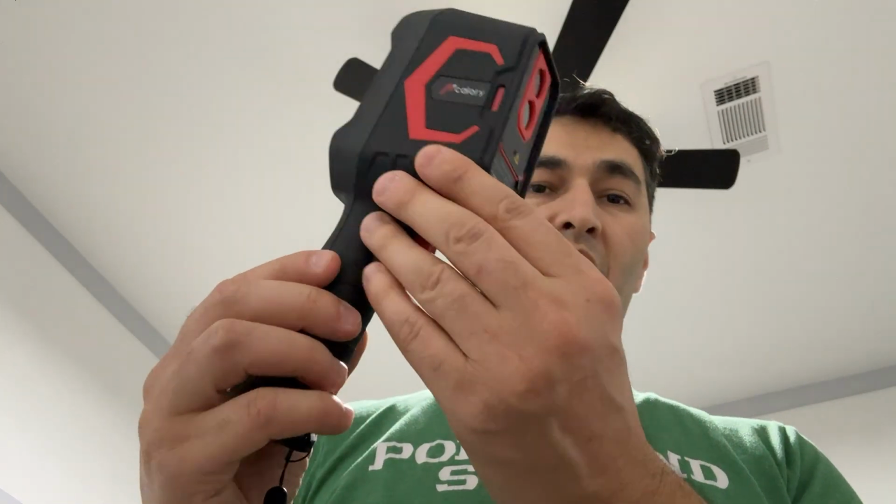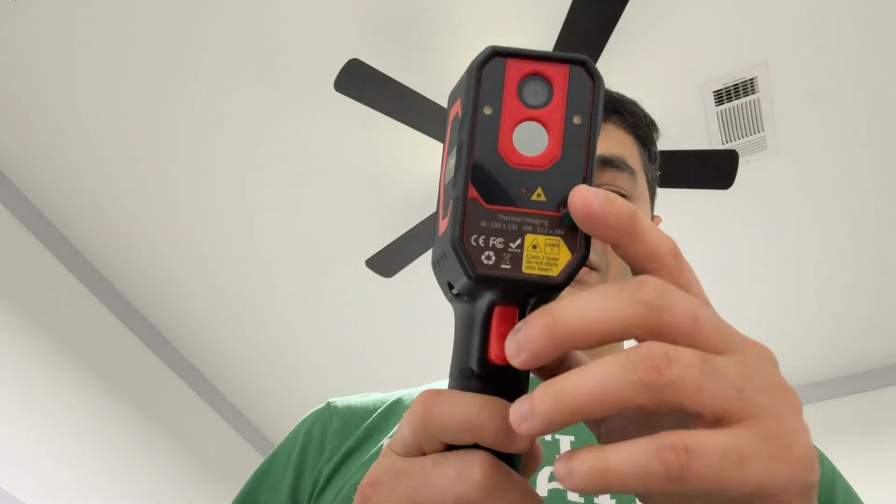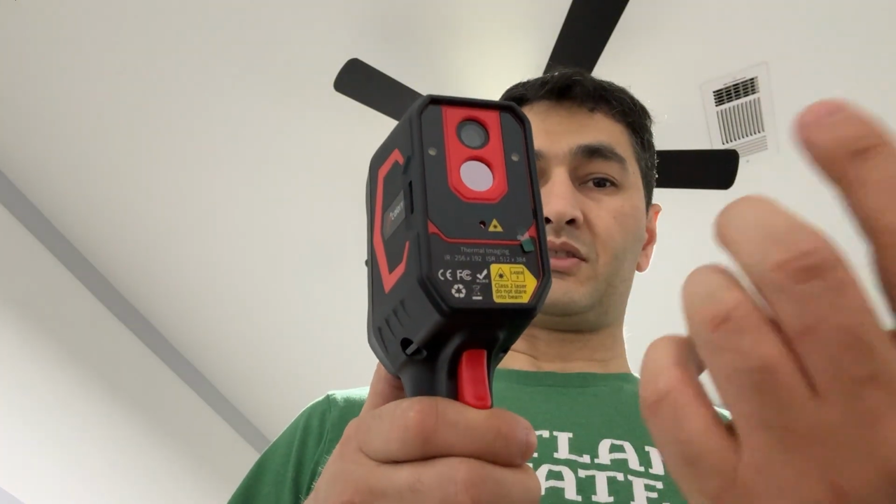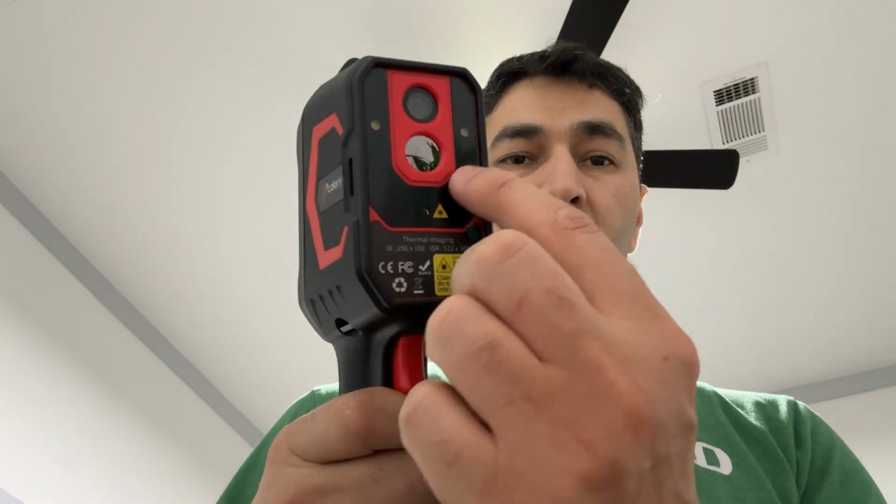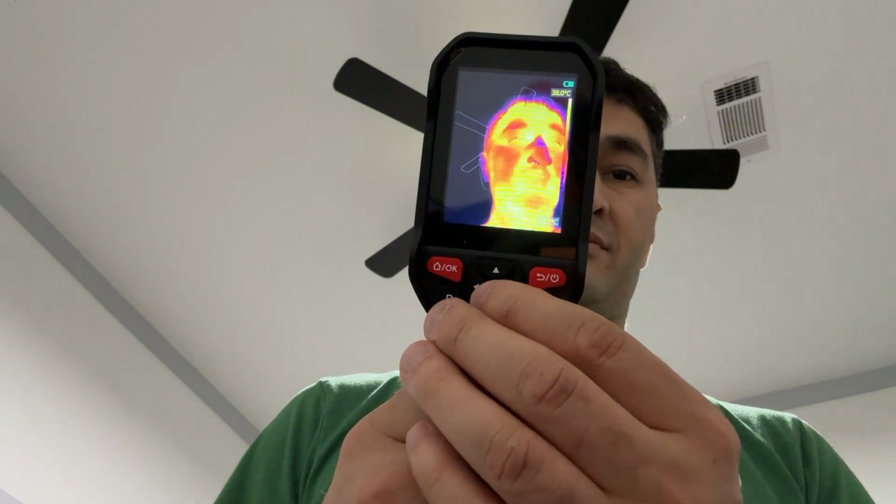This is very compact, small. You can take it wherever you want. Since it has LED lights and laser, it's basically you can point anywhere you want, even if it is in the dark. You can just see it from here or thermal lens. How about changing? You see?